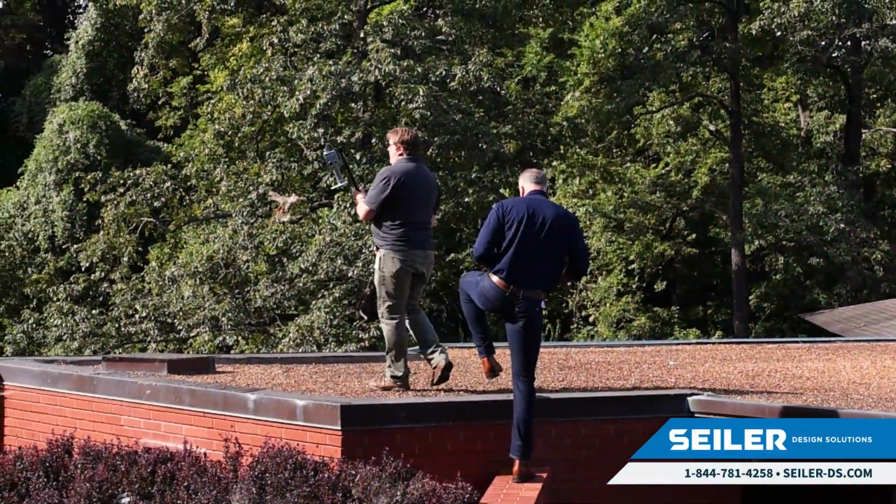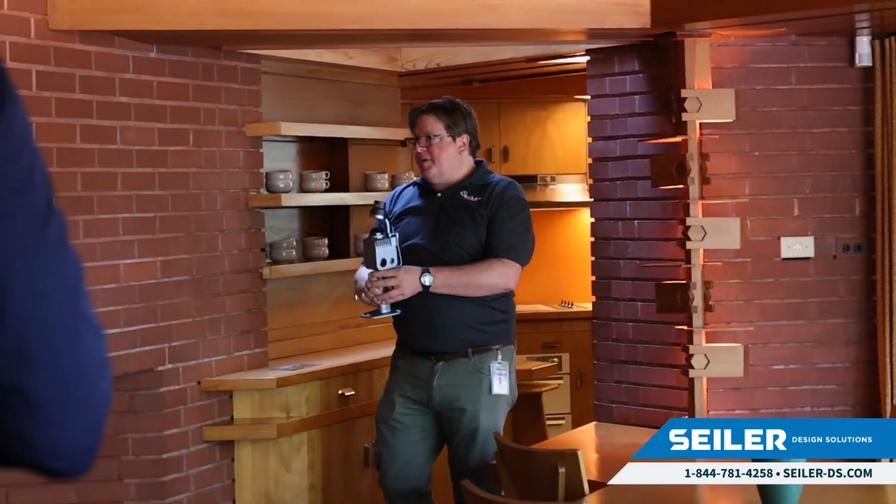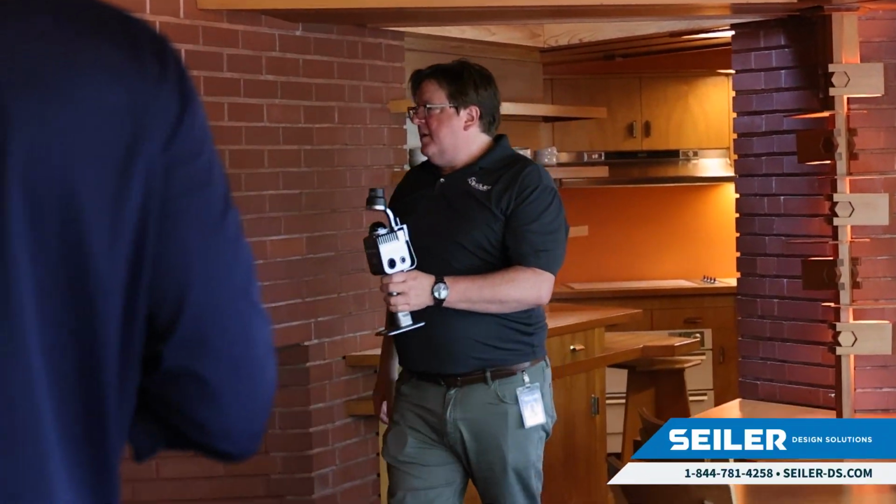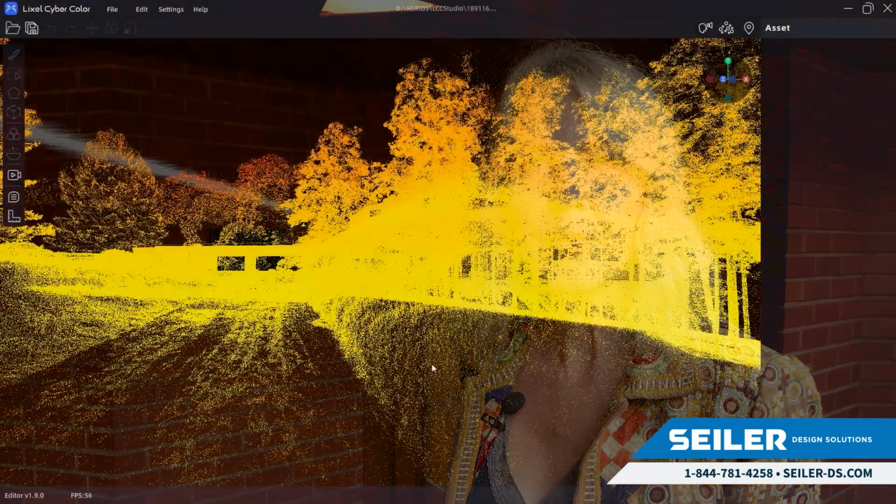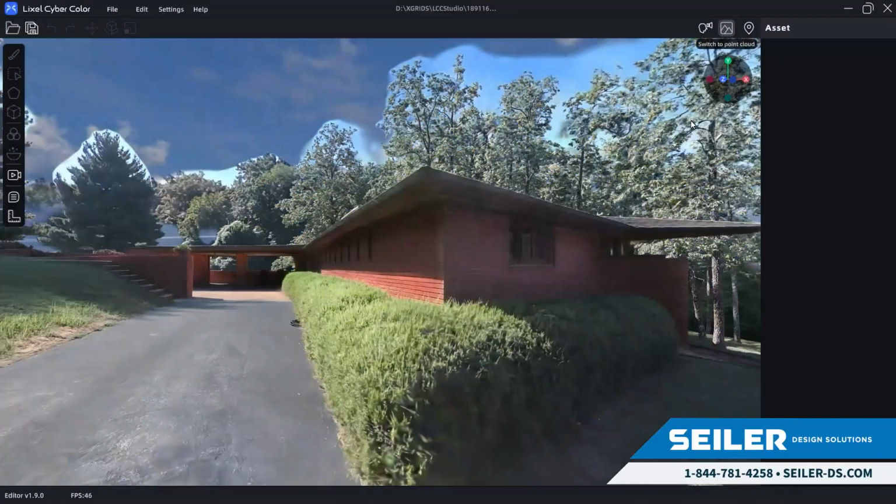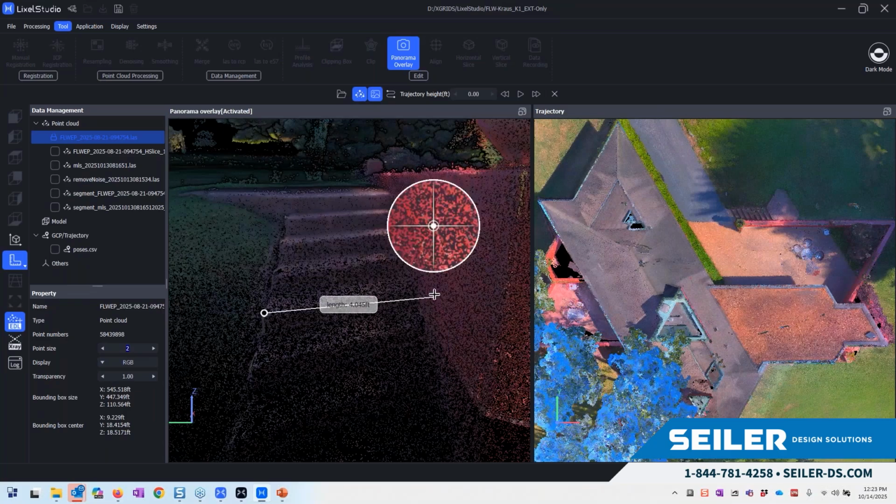The Seiler team was professional. The scanning itself took no time at all. We did a few scans in between our public tours, so it was not disruptive. There's a great deal of confidence knowing we have a digital image of the house as exists now. It was remarkable to see the scans, how incredibly precise they were.